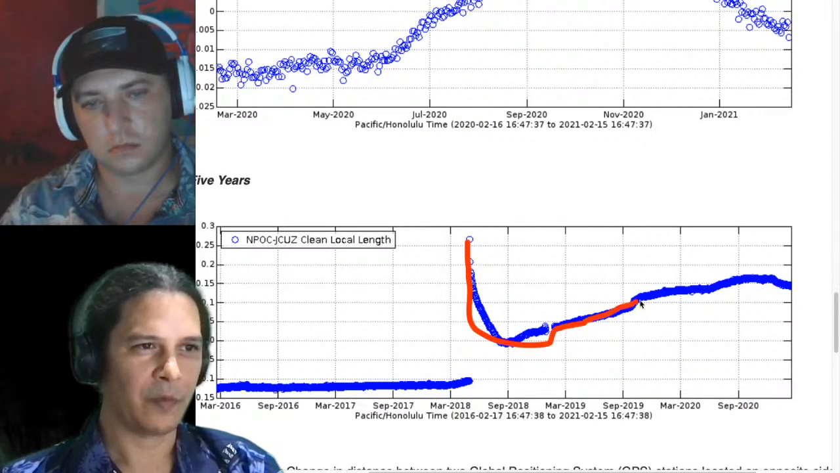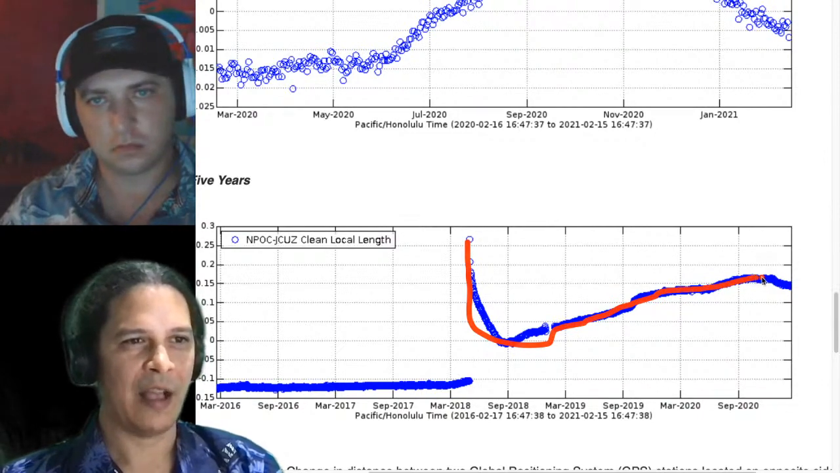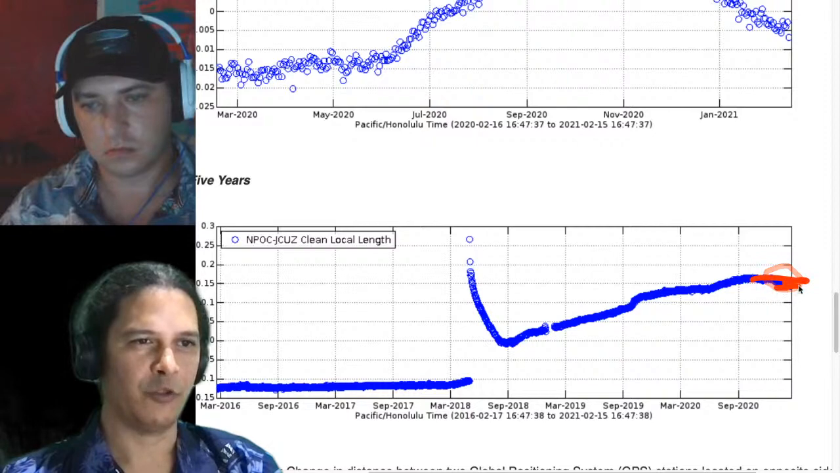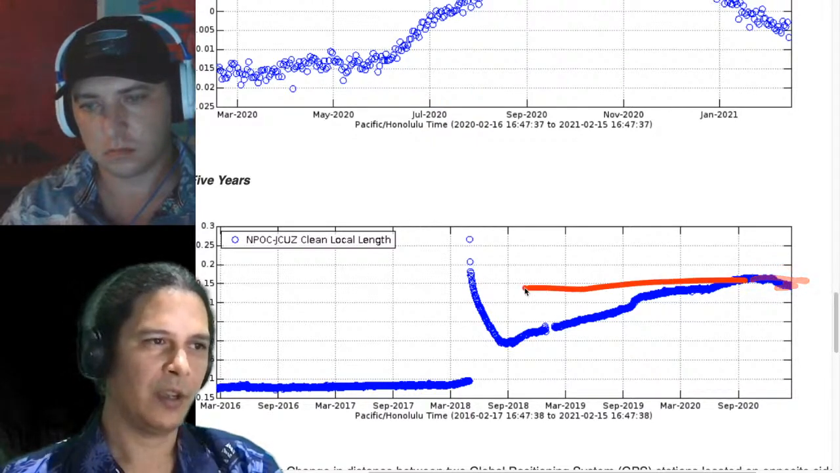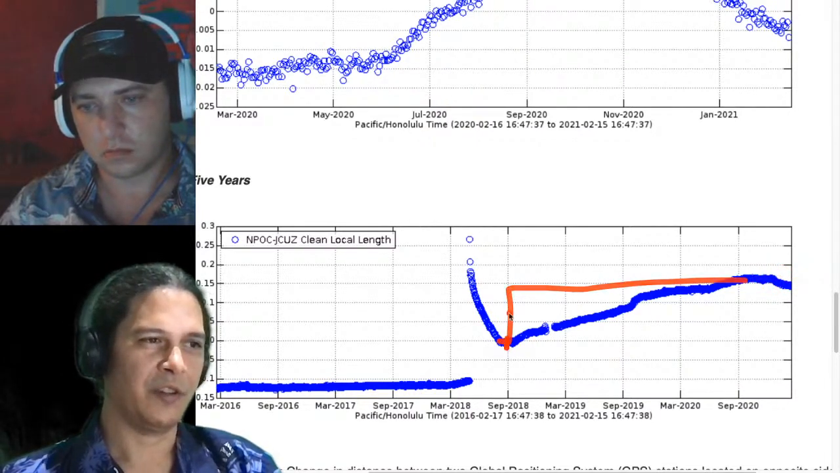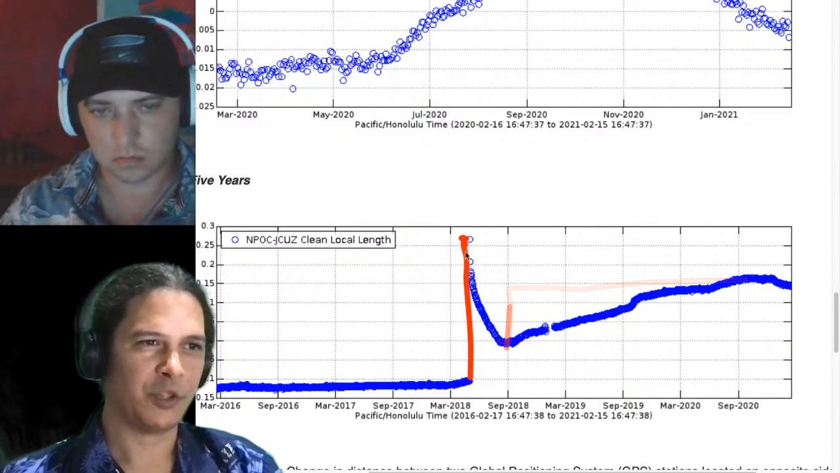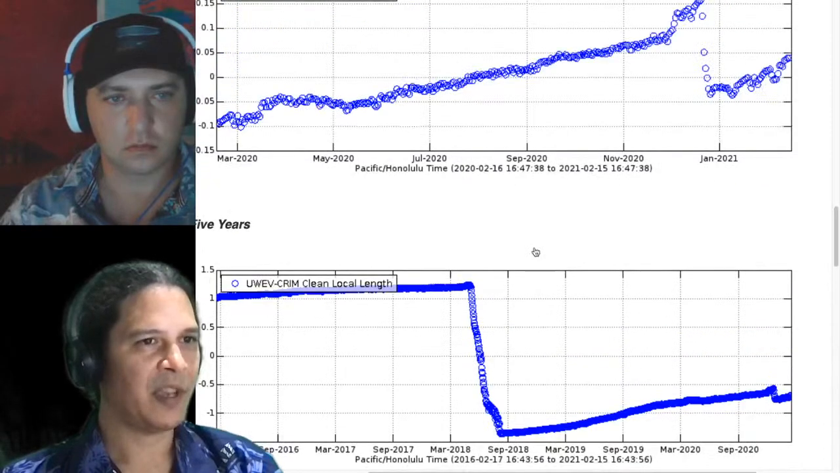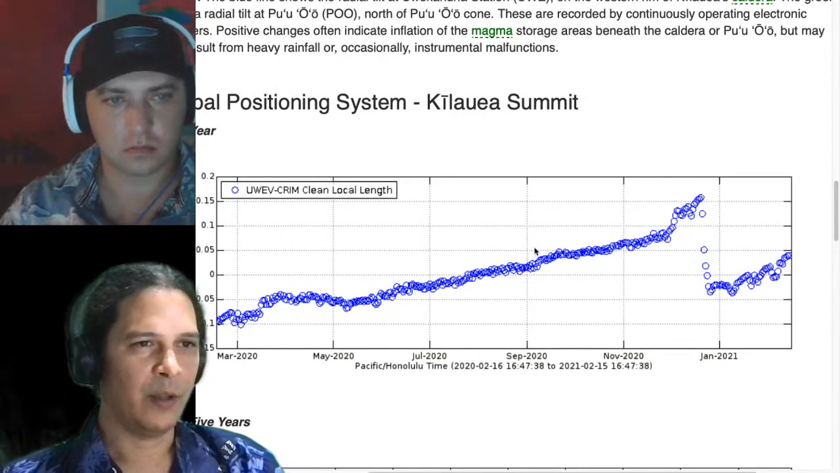The whole readjustment since then and now in context is really just a small little drop compared to how much it's adjusted since the eruption ended and during the eruption in 2018. So one last thing on the GPS here, we'll come back to the summit and look at the summit caldera distance measurement.